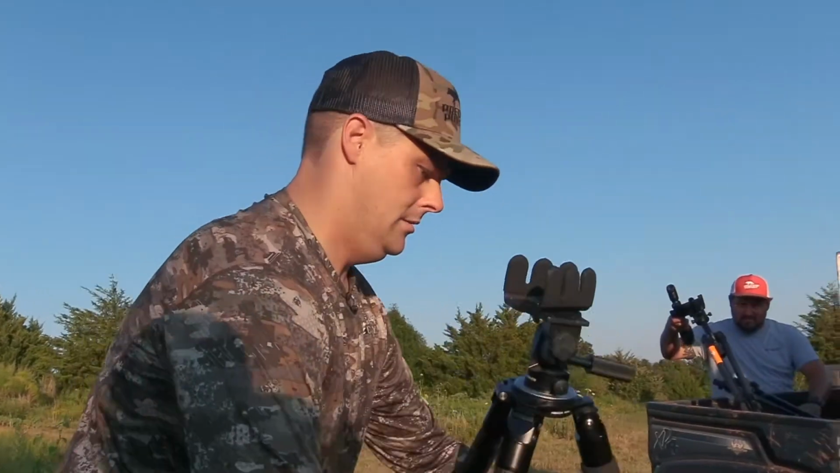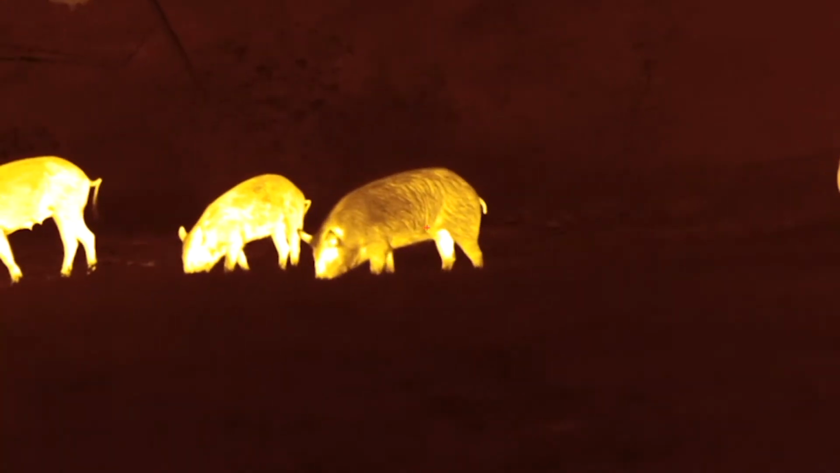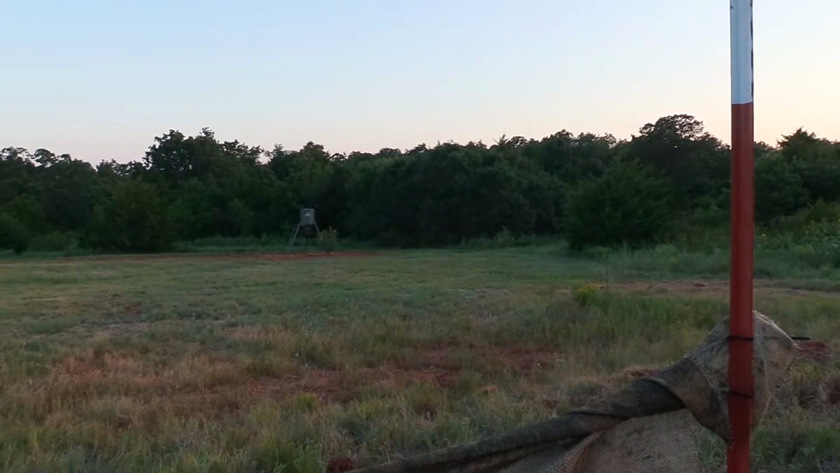All right guys, we're just getting settled in here. This is night number 2. Awesome night last night. We got quite a few pigs killed. But we actually moved into this spot late last night. Had a bunch of pigs show up. There was one real good boar that came in here. Ended up he left, never came back. So we decided to come back to this spot to see if he shows up in the daytime. I'm excited for tonight.